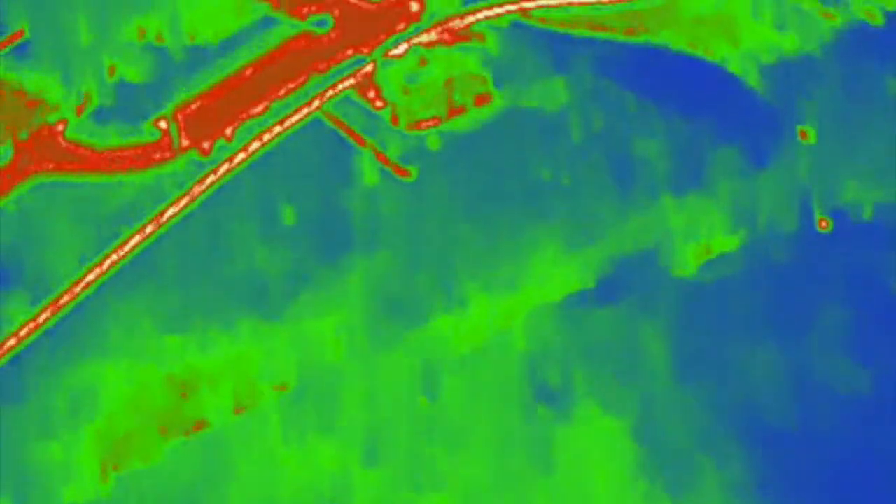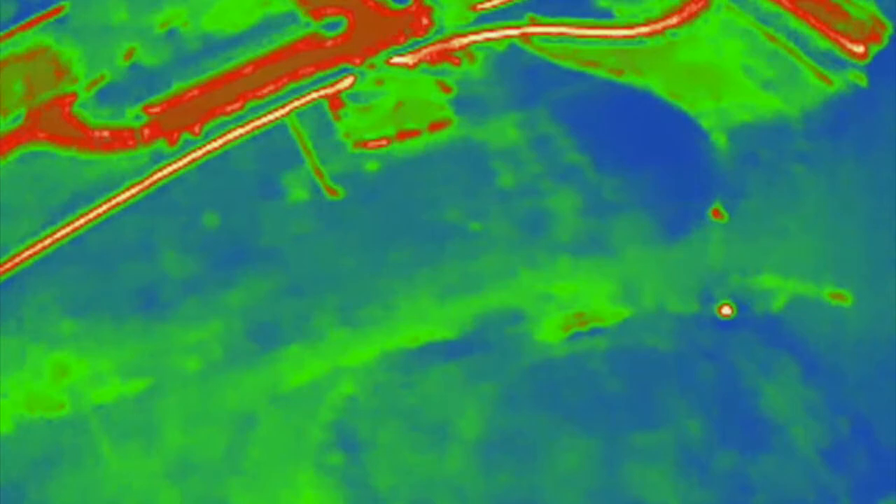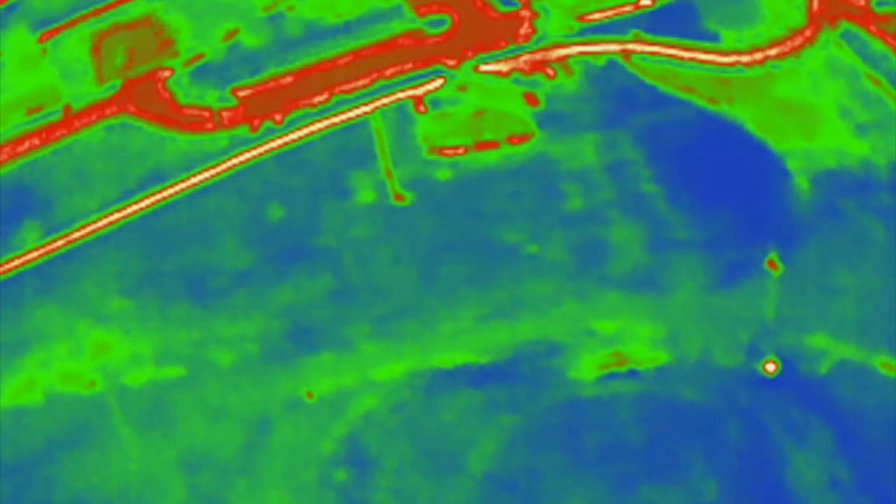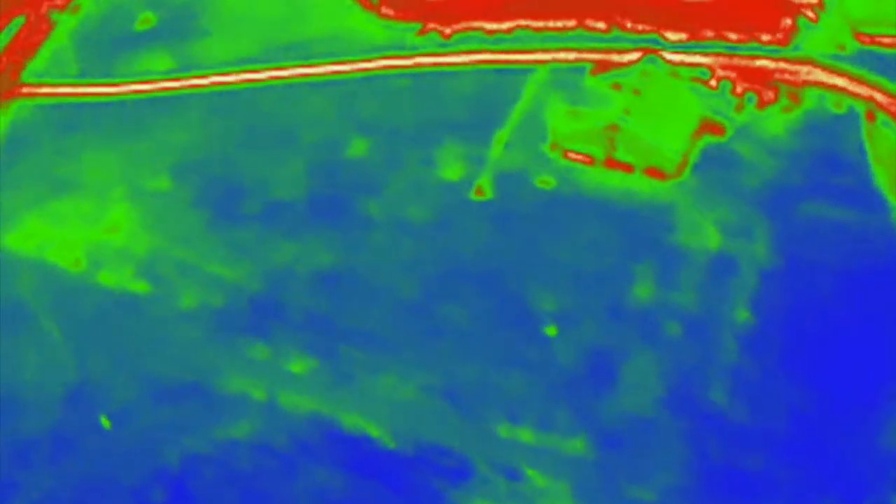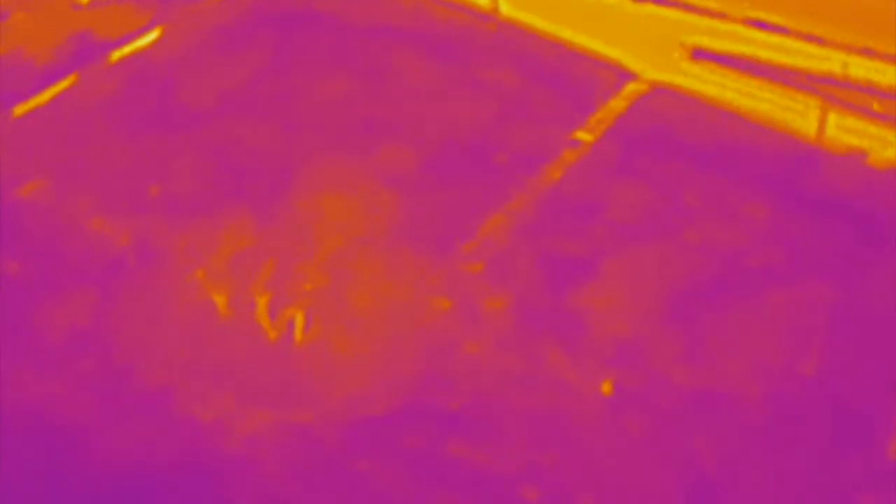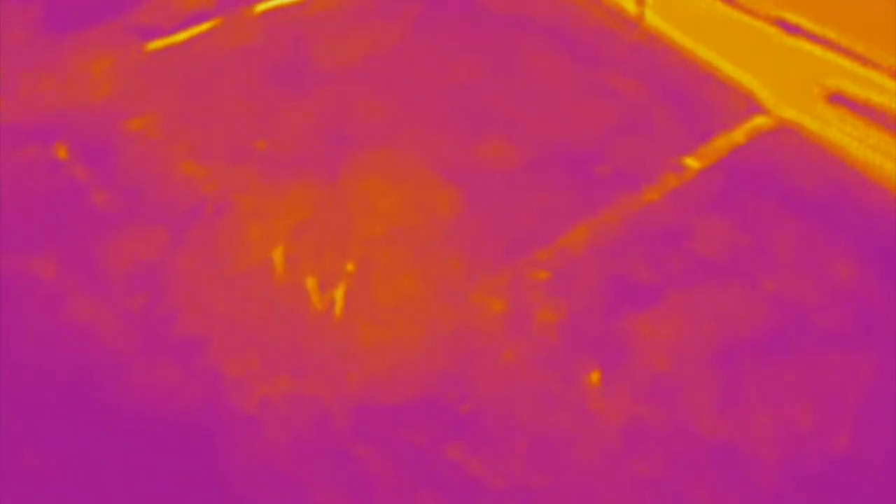So the infrared that we're dealing with obviously has disadvantages, infrared jamming. If there are other artificial sources of heat, or natural, like rocks that heat up and hold heat, obviously that will give you a hot spot. And so it's really up to the observer and the sensor operator to make sure that what you're looking at is a human, for example, if you're looking for a human that's lost or a suspect. There you can see clearly the signature is moving, and so there we'd have a positive identification.